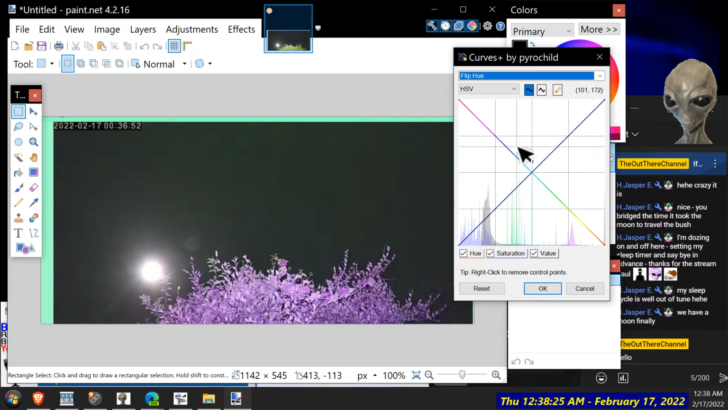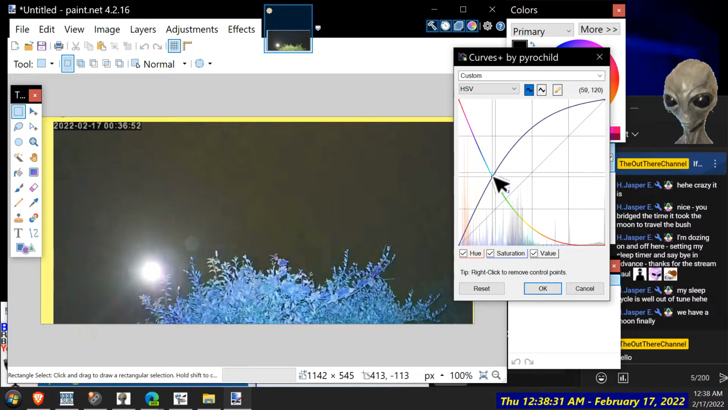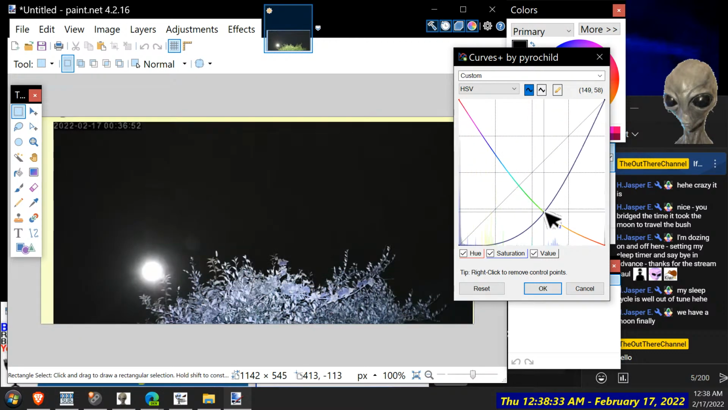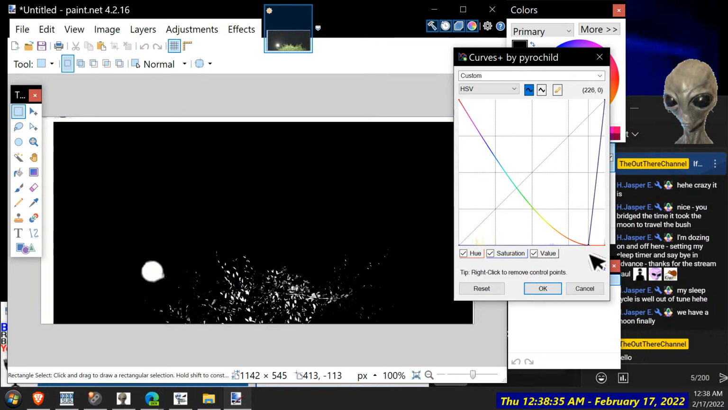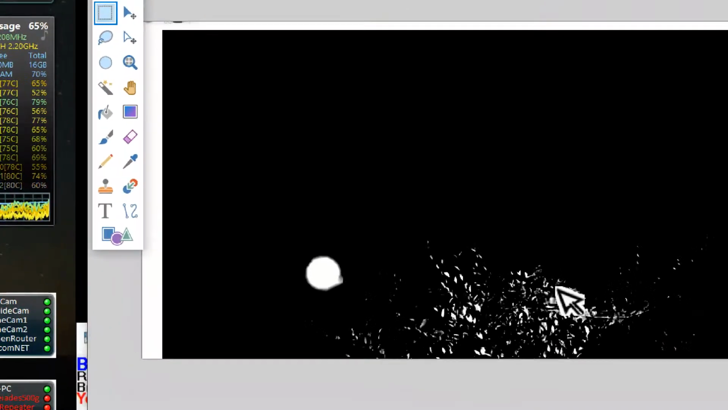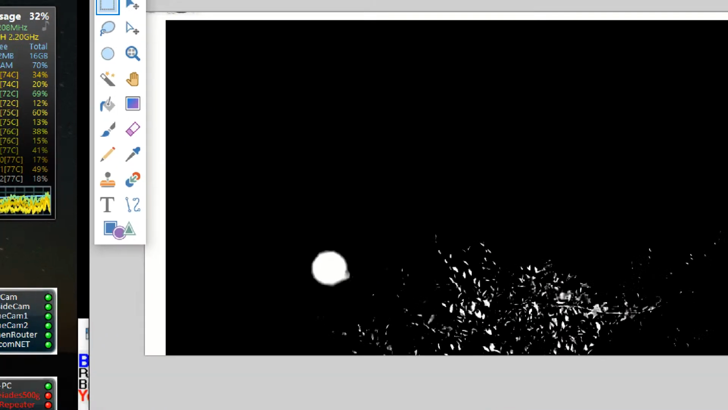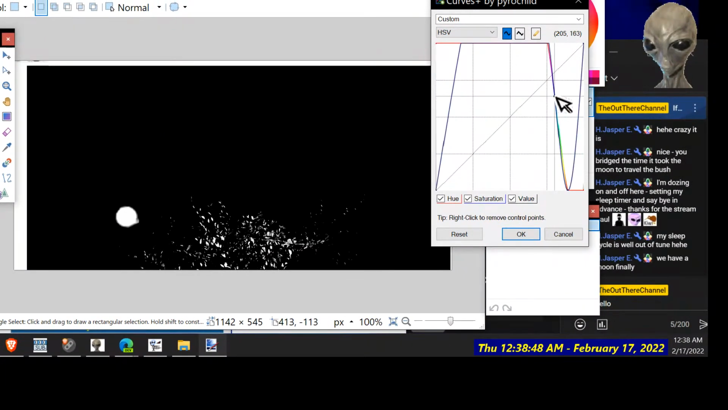Okay, flip colour. Oh, that's pretty. Yeah, there's a lot of light. Full moon, definitely a full moon.